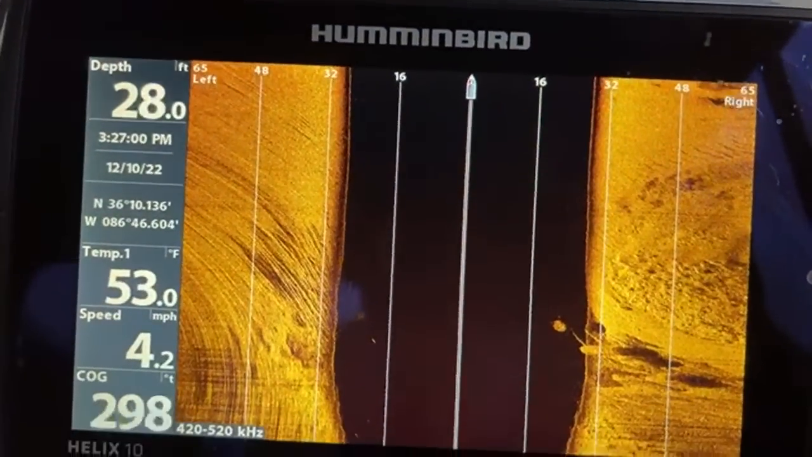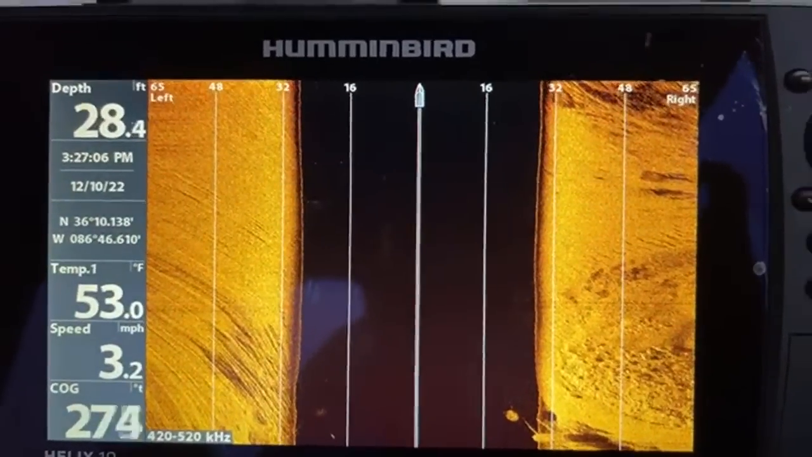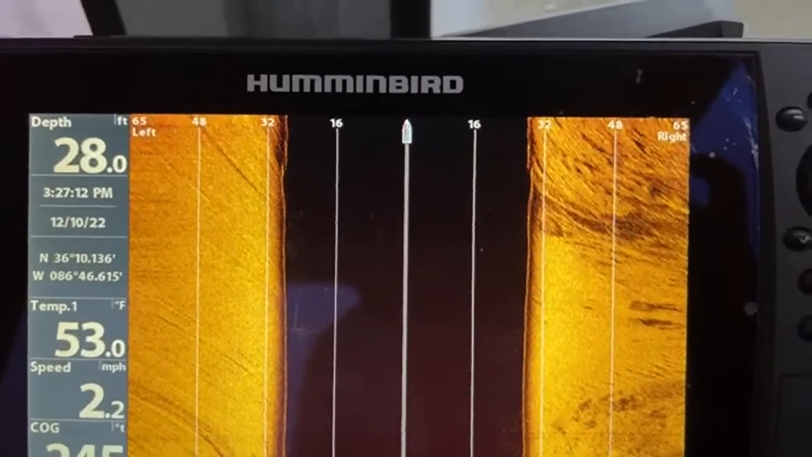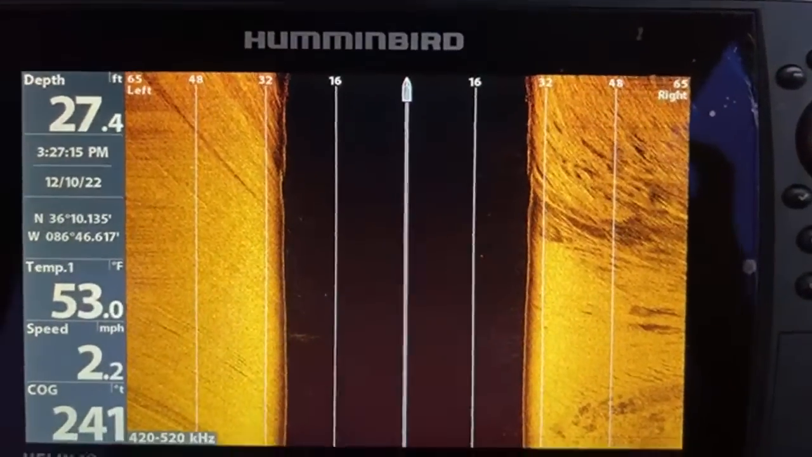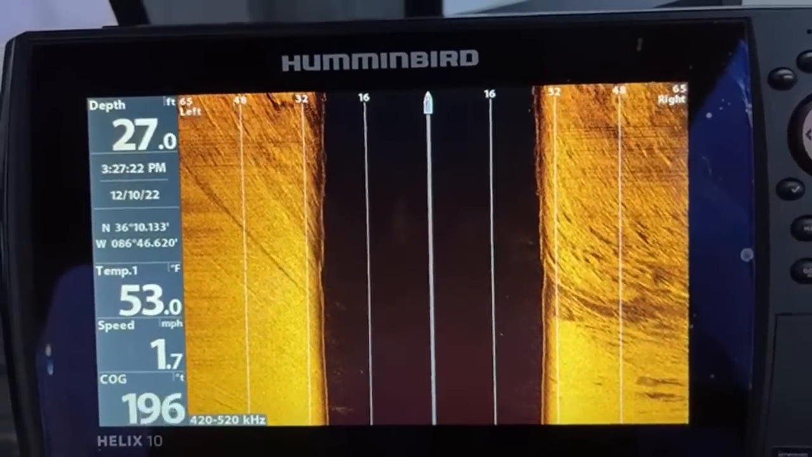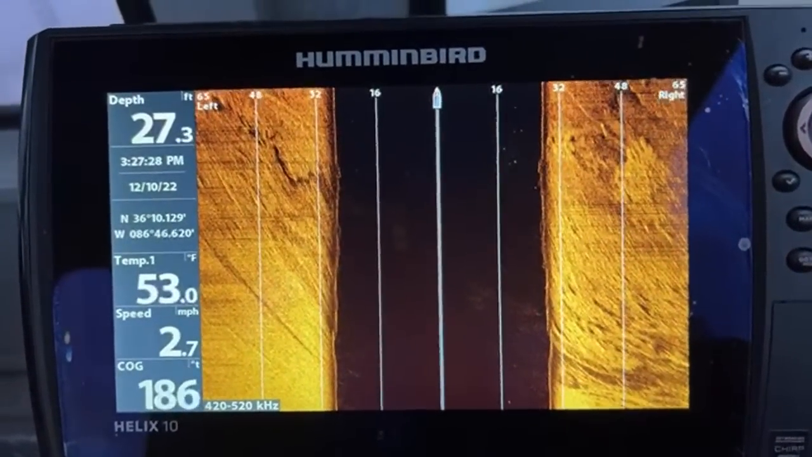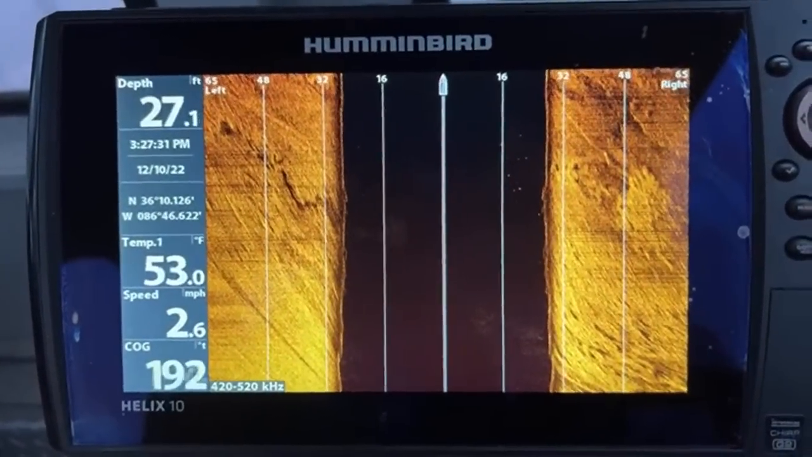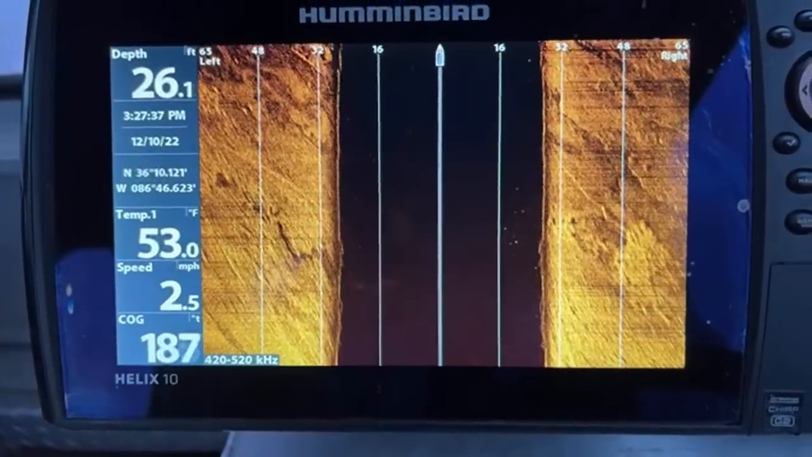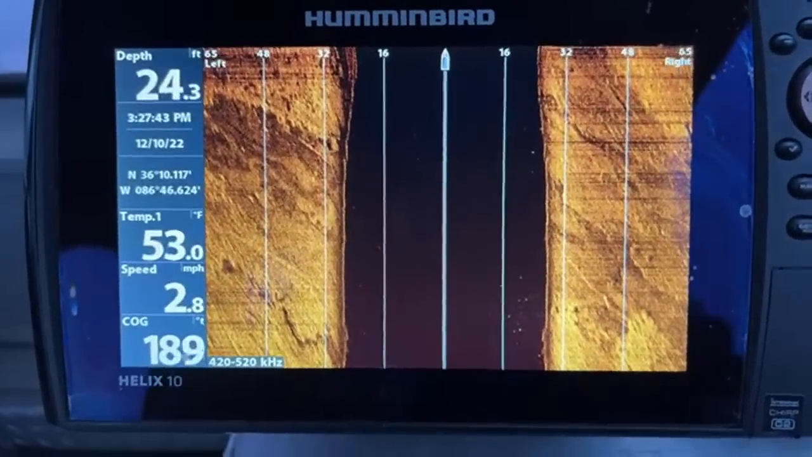Oh, it's pouring down rain now. It's starting to downpour, so we're going to check this spot out real quick, see if we can get a better angle at this.